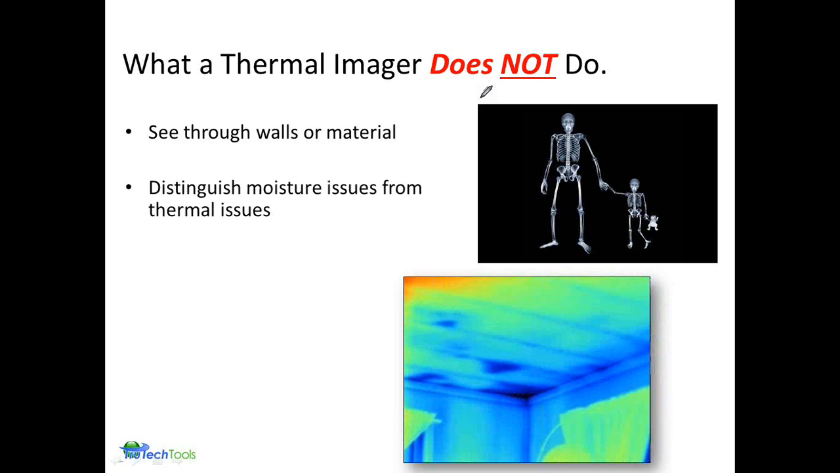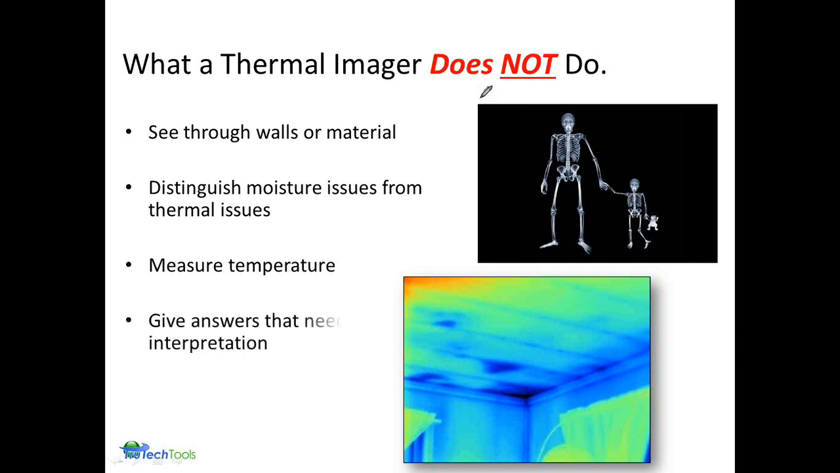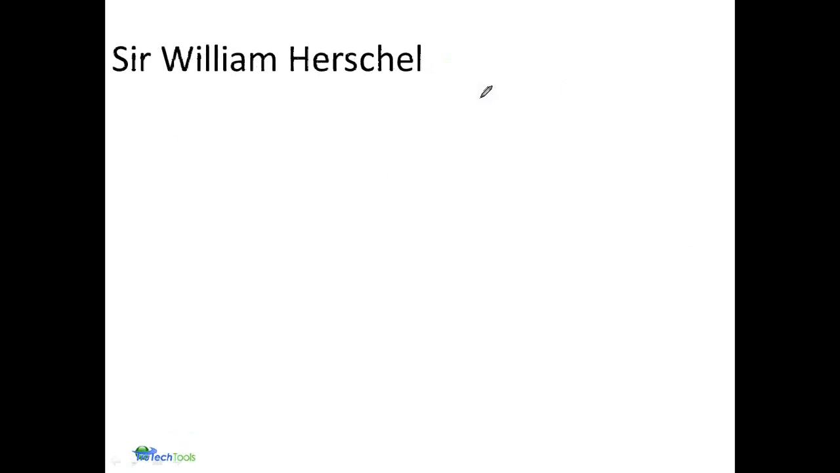A camera will allow us to distinguish moisture in our thermal image, as you can see in the image that popped up in the lower right-hand corner. It does give us the opportunity to measure temperature based on the radiation that's emitted from the surface. And it gives us an answer that needs no interpretation. Well, that's not true. A thermal image is not a perfect image that's worth 1,000 words. In many cases, having some very descriptive dialogue that goes along with an image is extremely important.